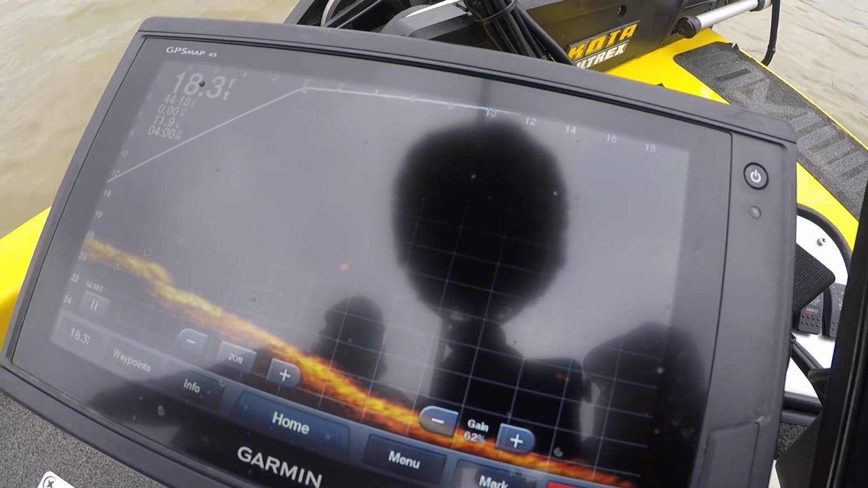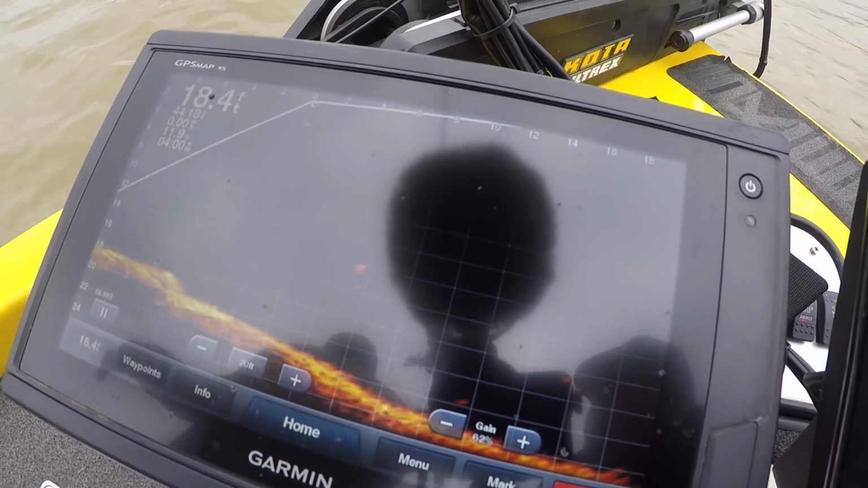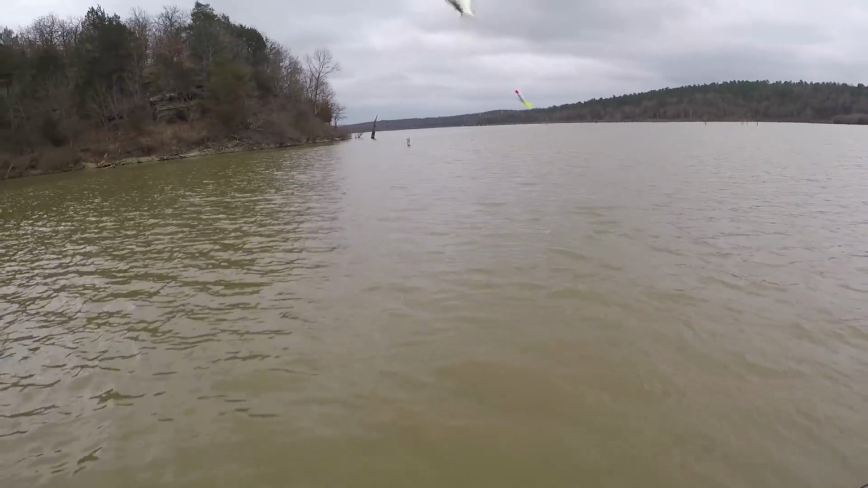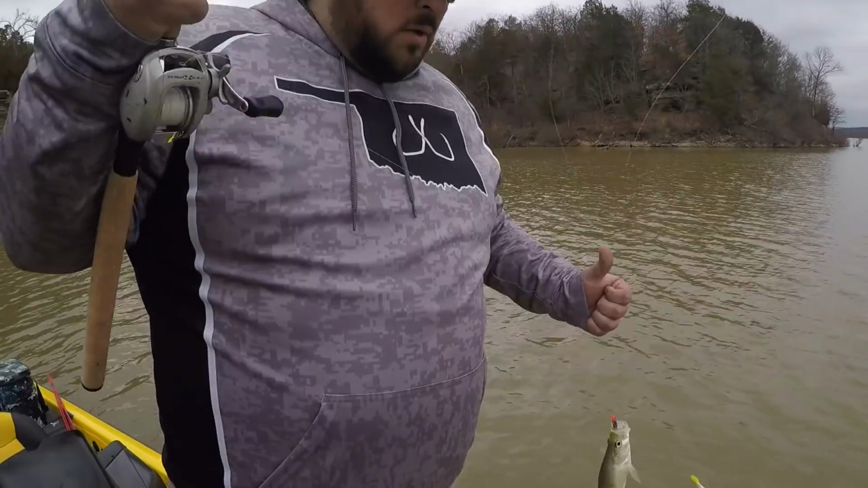Oh, you're about to get him. Oh, that's a little one. There he is. There he is. Not a huge one, but got him on the fun hook.